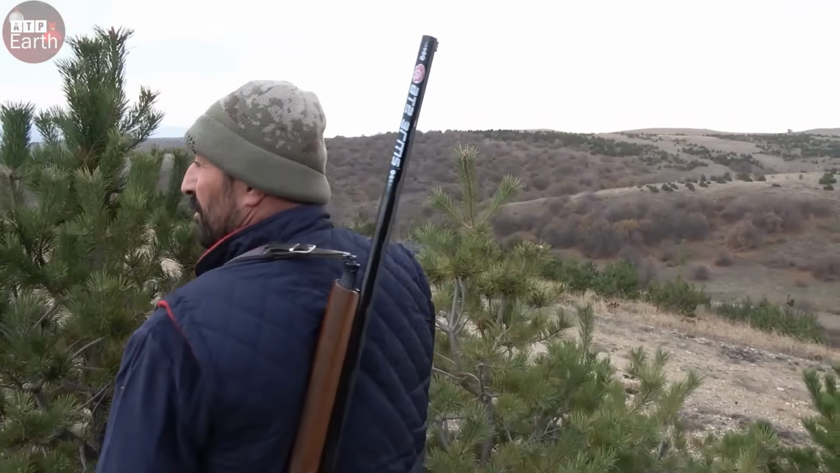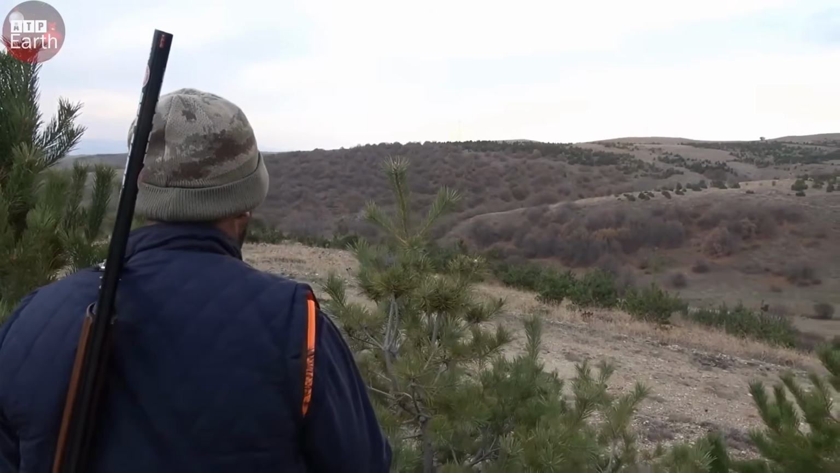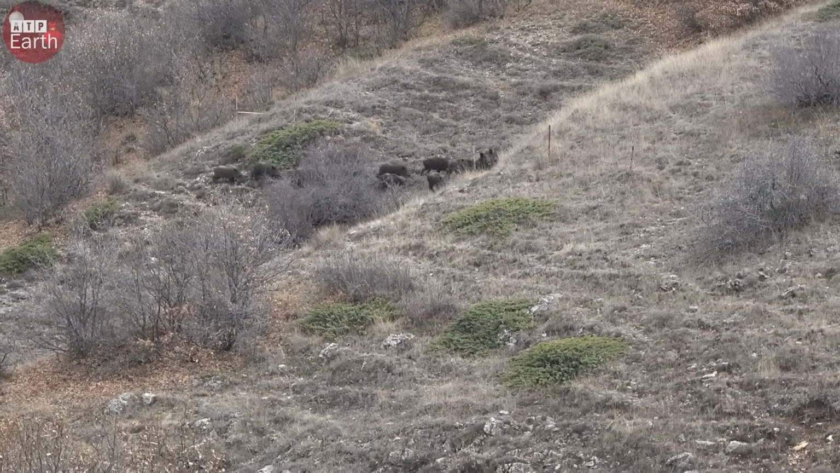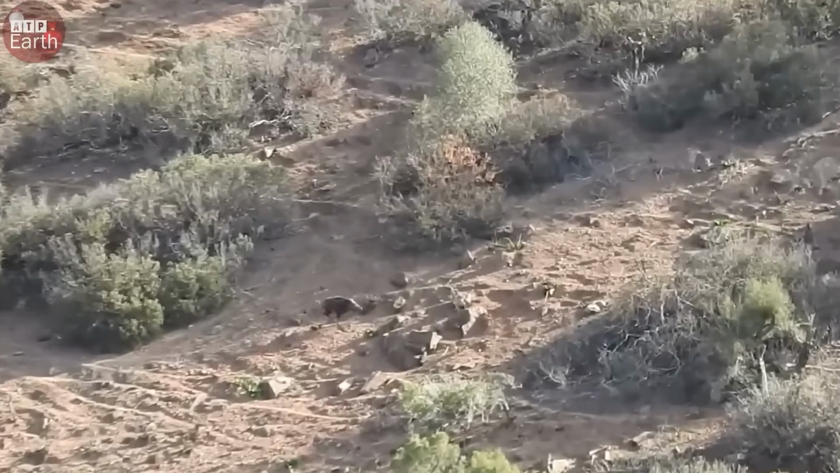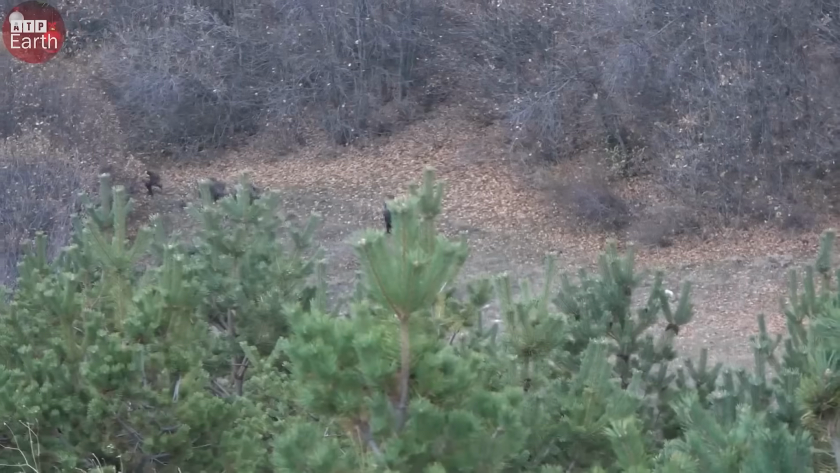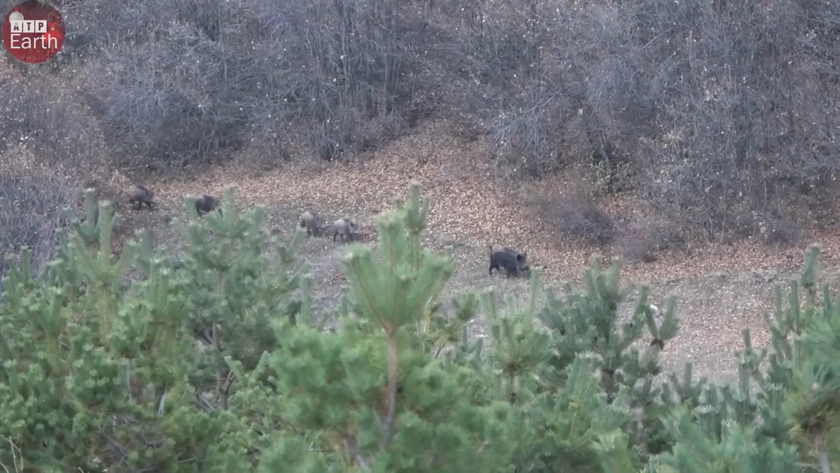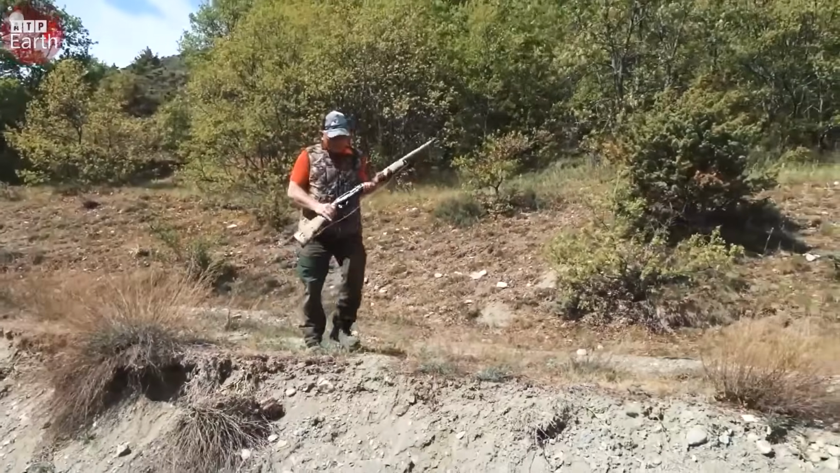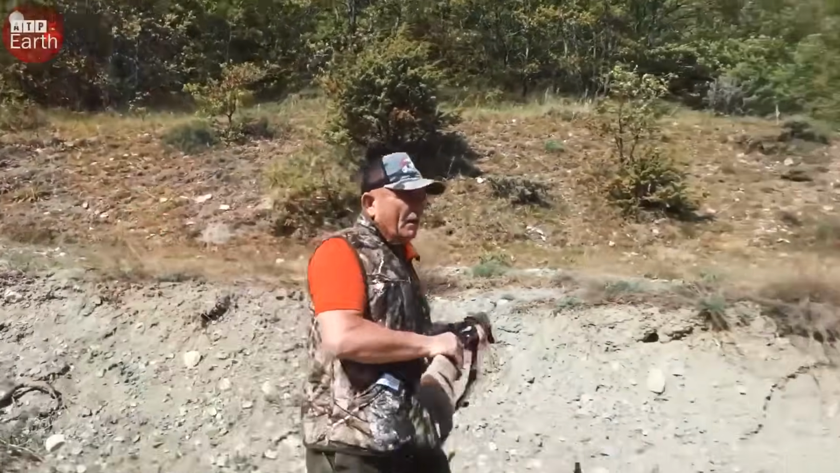About 1 kilometer from where we live is a large hill where many types of plants and wild fruits are concentrated, an ideal food source for wild boars. This is the opportunity for us to carry out our hunting plan, both protecting the environment and controlling the number of these pests. As soon as we set foot on the hillside, we discovered the first targets.